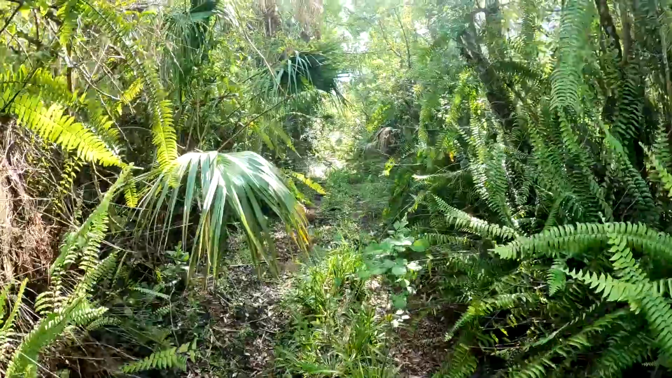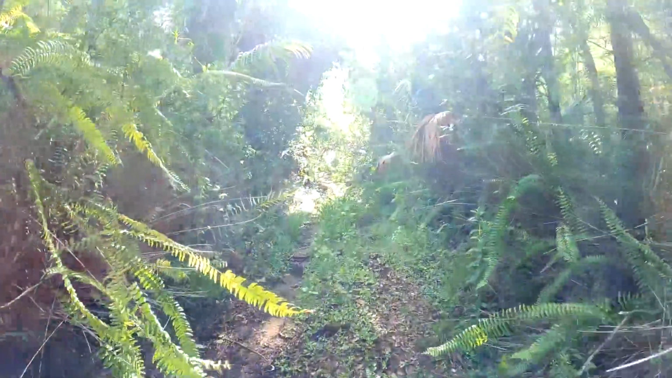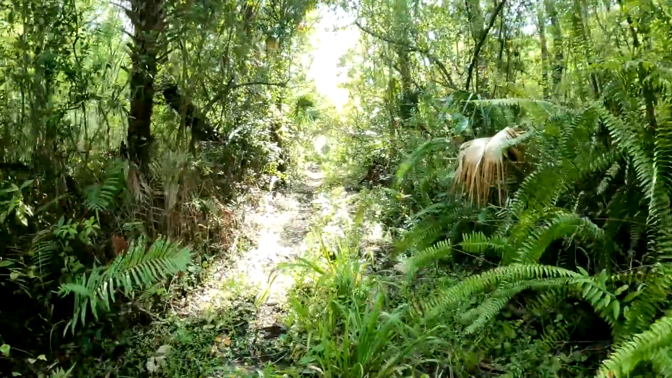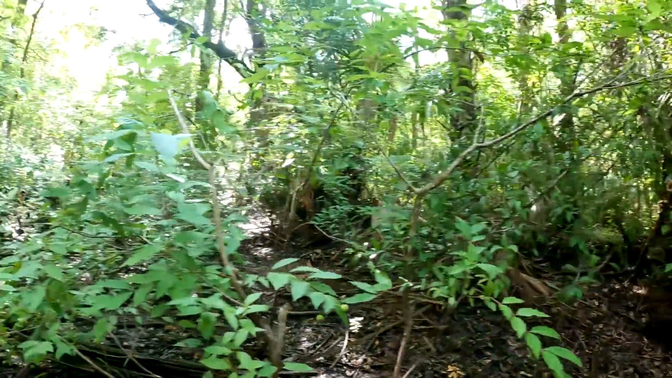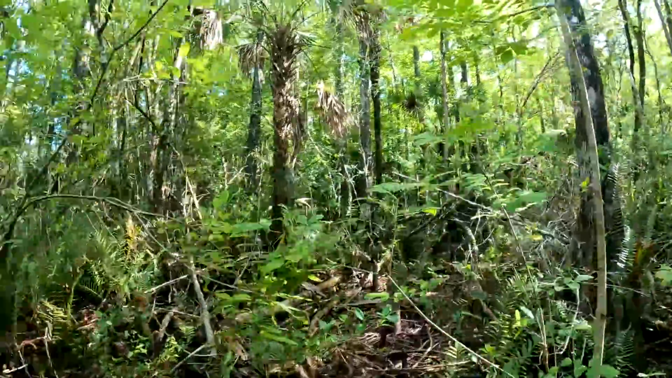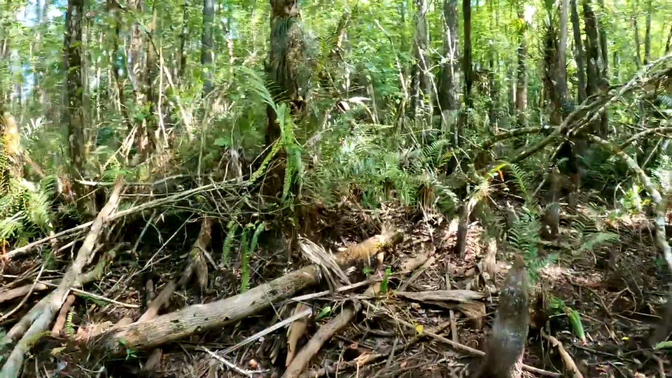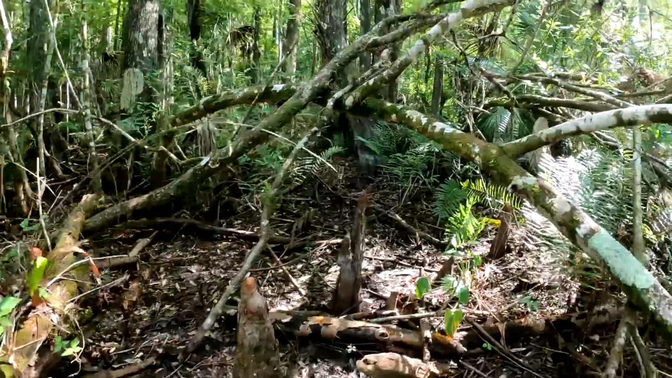So it's already been a very good day, but I'm really looking forward to checking this camera because I know I'm gonna have some sweet action on it. So let's see when we get out there. All right, we're leaving Mud Tram there, going into the border of the Picayune Strand and the Fakahatchee Strand. It's a great area. We got about 0.1 miles to get this camera. Should be right up here, straight ahead.